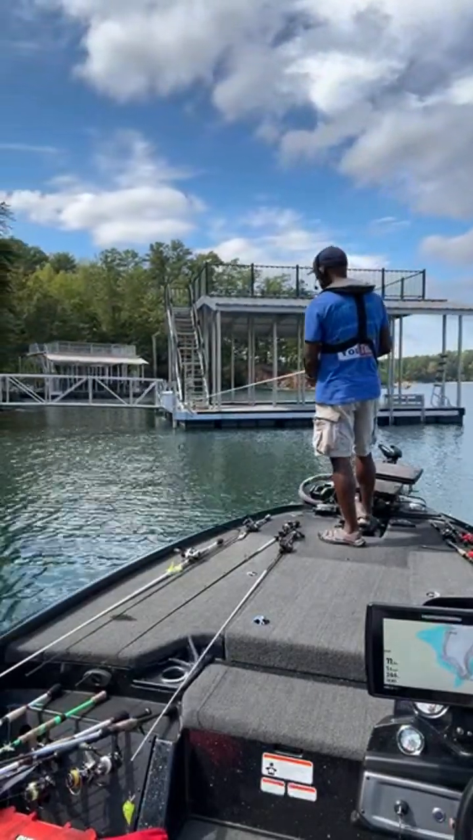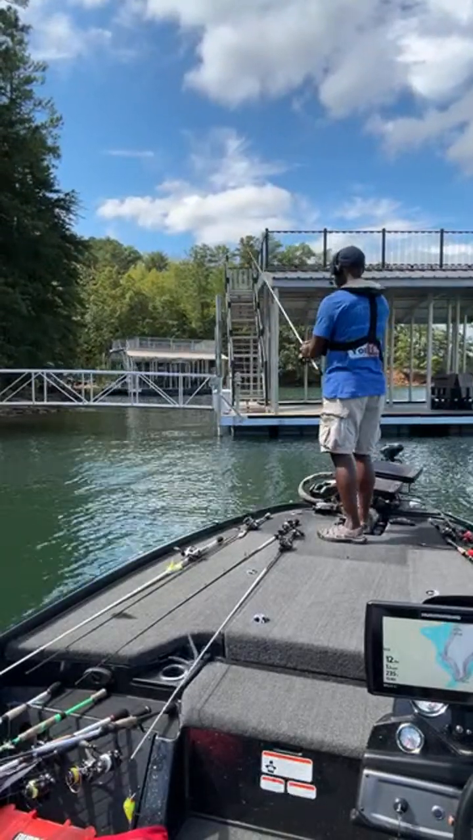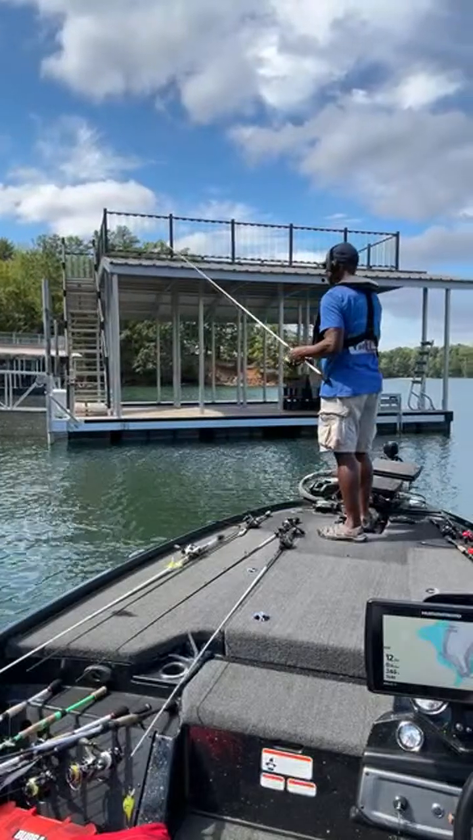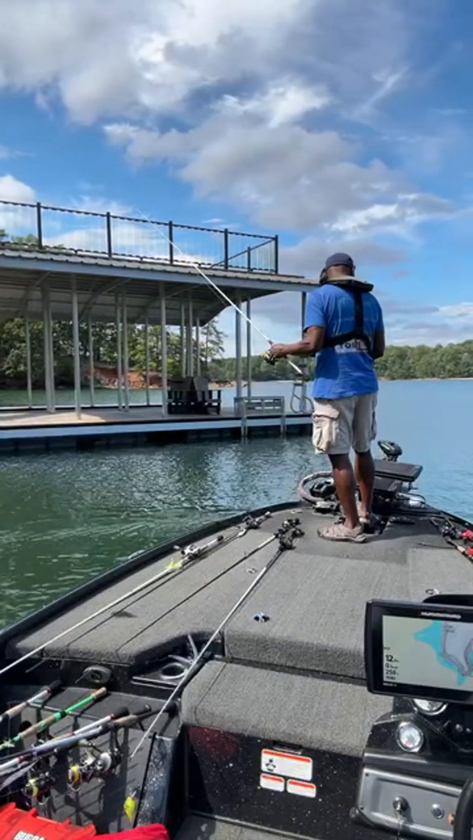You can see some big boulders out there, so you know at the end of those boulders are gonna be some smaller chunk rock. So you just never know. That might be the ticket. Man, I thought it'd be a little more activity on this dock. I mean, on these docks back in this cove.